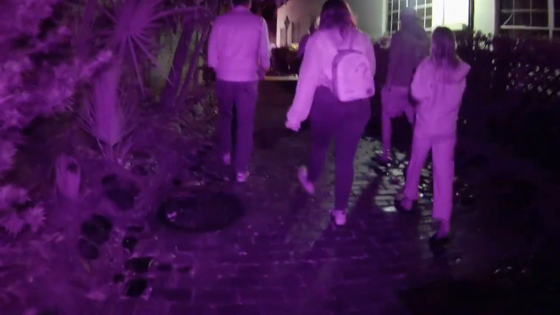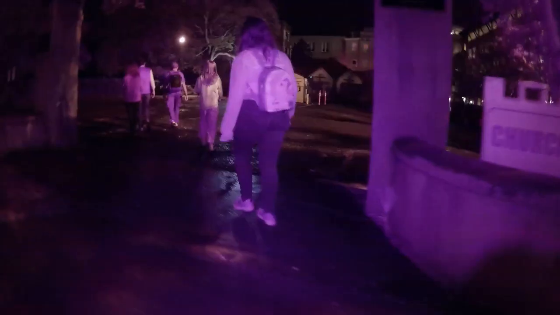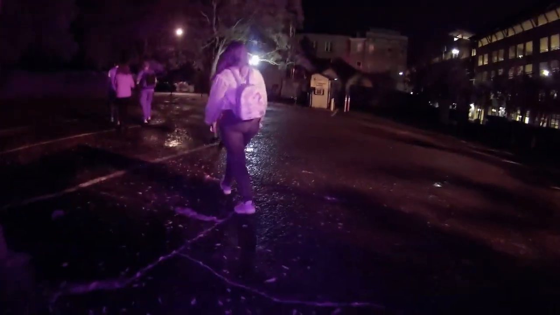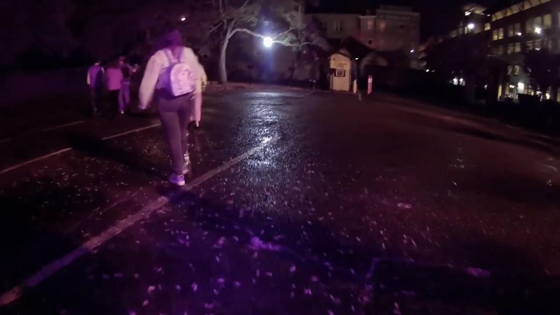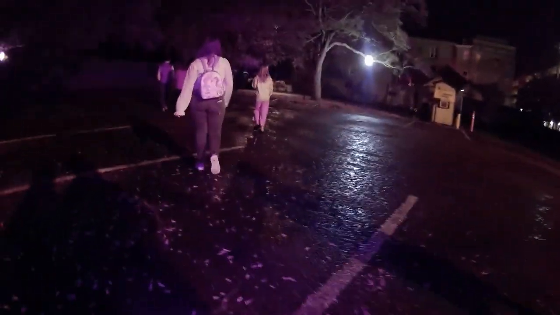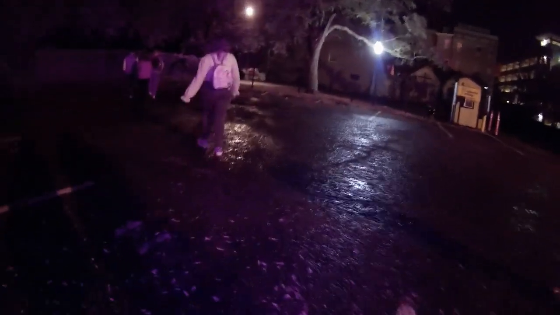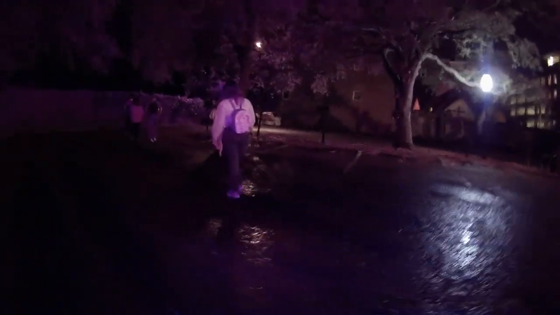Oh, that's the charger. Oh, yeah. Mom, that's the armory. That means that the haunted Airbnb is right there. Mom, isn't this weird how we were saying that we're going to be here? Well, we're here. And we have the EMF reader.